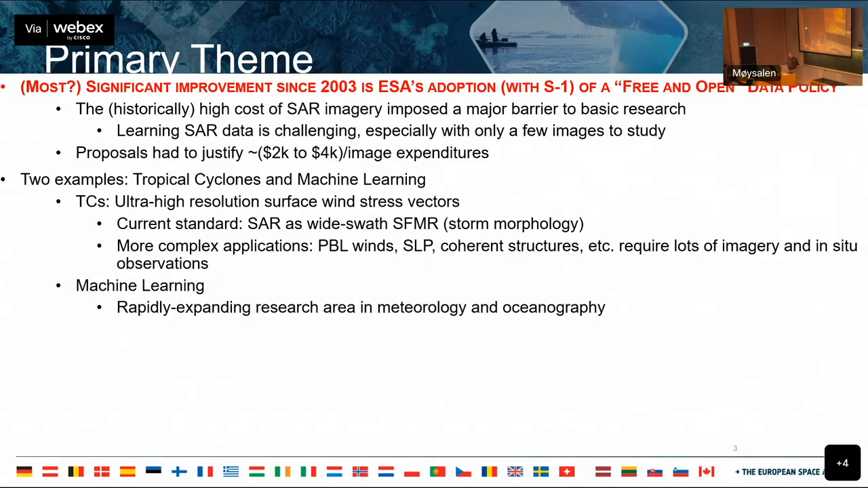So I wanted to show 2 examples of the impact of the adoption by ESA, starting with Sentinel-1, of a free and open data policy. And so the 2 examples I want to look at are research into tropical cyclones, hurricanes, typhoons, etc., and just the application of machine learning.